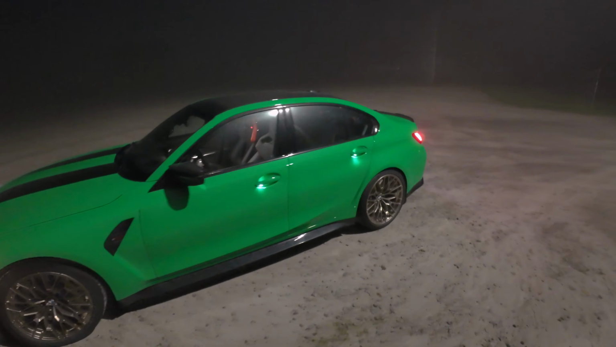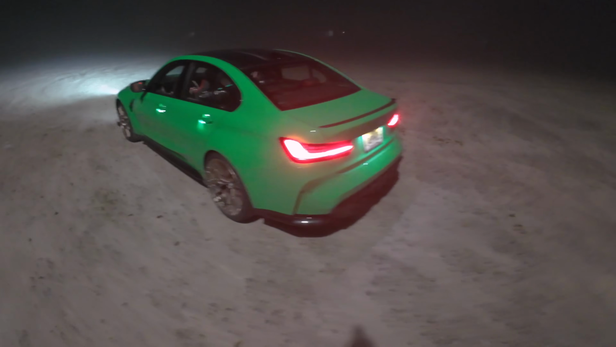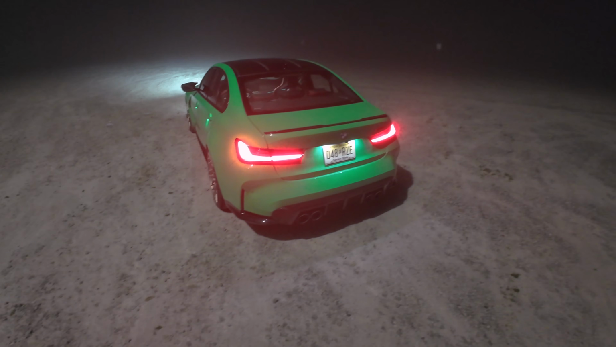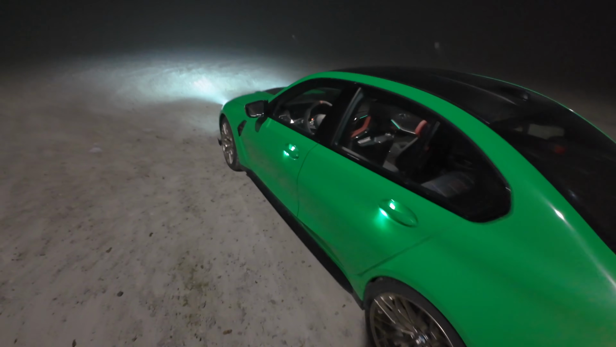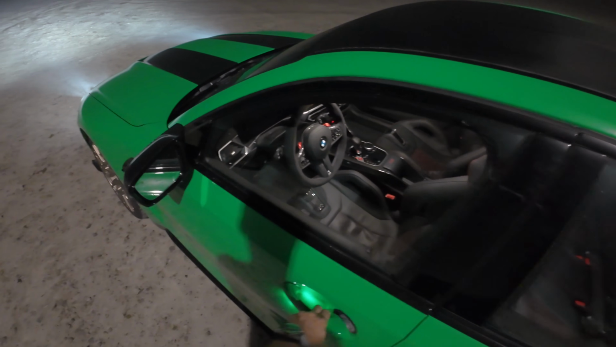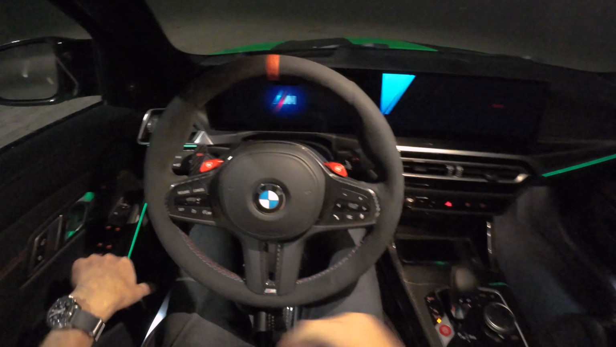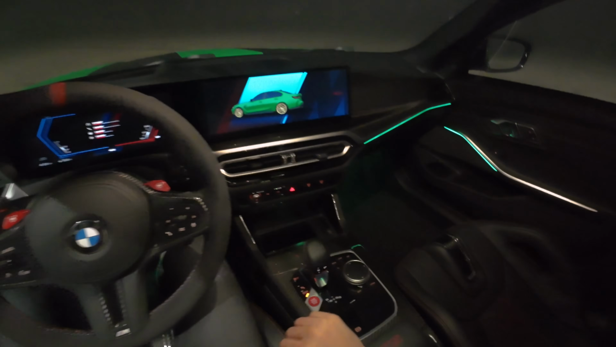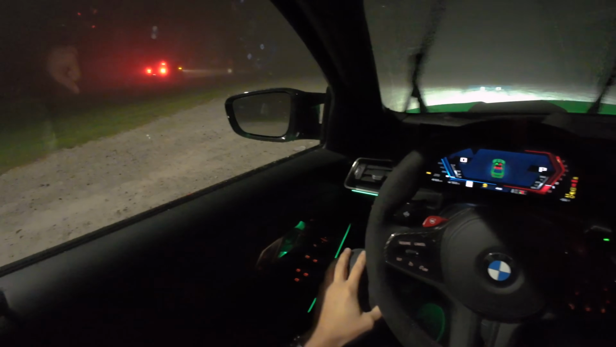Gotta love this spec. This is just incredible. Staggered wheels, the bronze finish, quad exhaust tips, all the carbon fiber. It really comes together. Even has the spec on the iDrive system when you start it up. That's pretty cool.